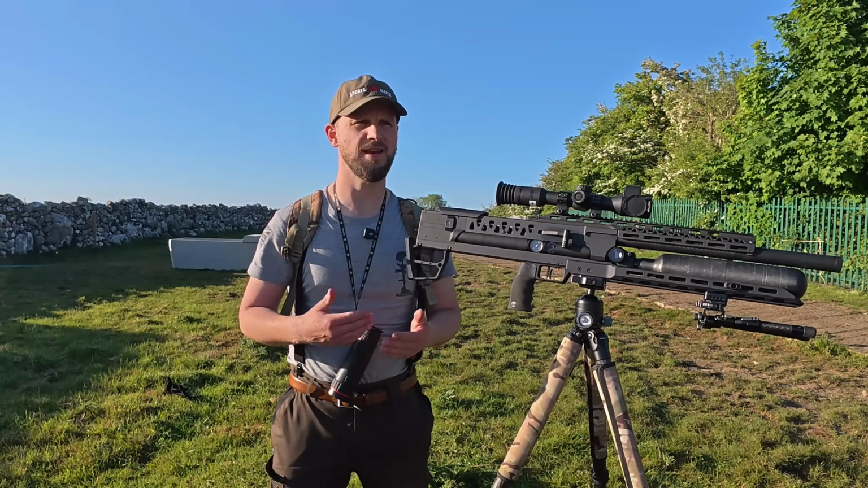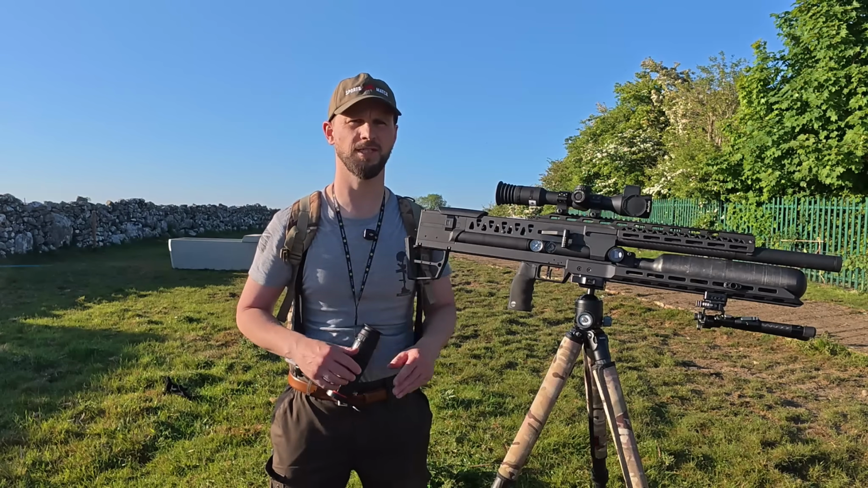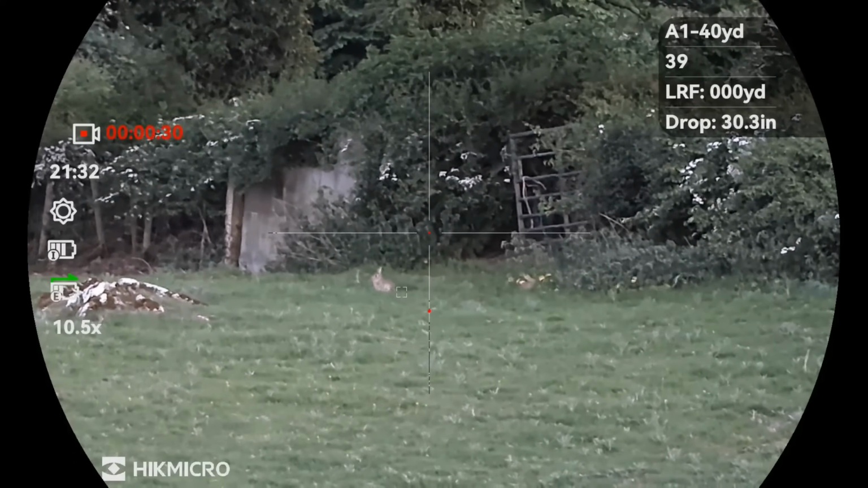Well, it seems to be a never-ending fight against the rabbits on this particular farm. We've certainly cut a lot of them out. I already know, still we're going to get into double figures. We'll see if we can get some during the day, and once we get into night we'll be able to blast a few during the night as well.